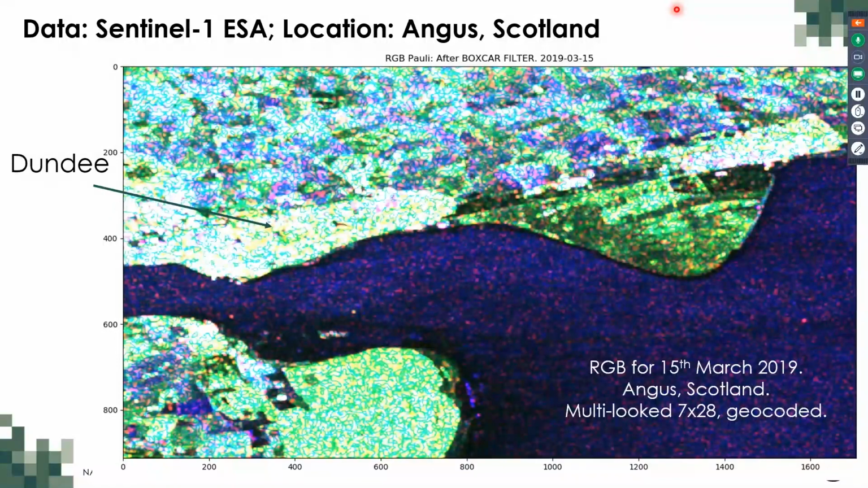This is how this area looks with the Sentinel-1 data. So this is an RGB obtained using the two polarizations. I will tell you more about how to obtain this image later, and it was taken in 2019. And this is the city of Dundee, and the area that you can see from the map before is represented here.